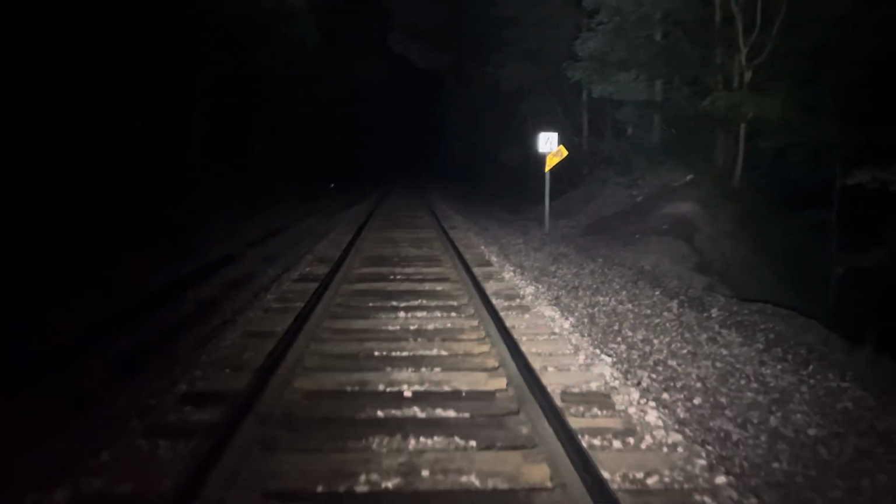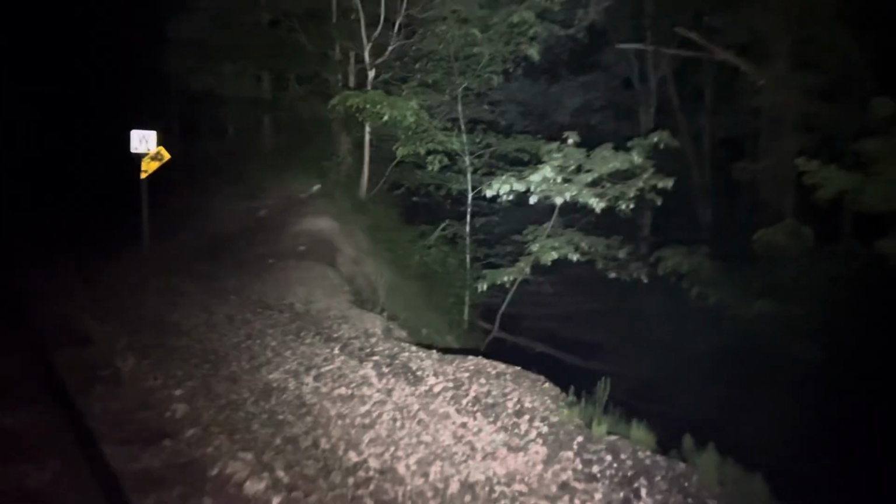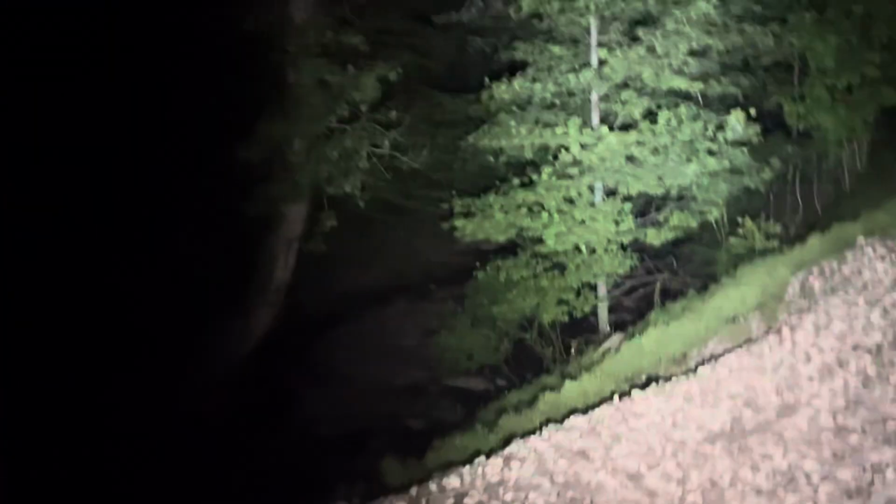This side's a really high cliff. So I can hear a train on one of the other tracks.